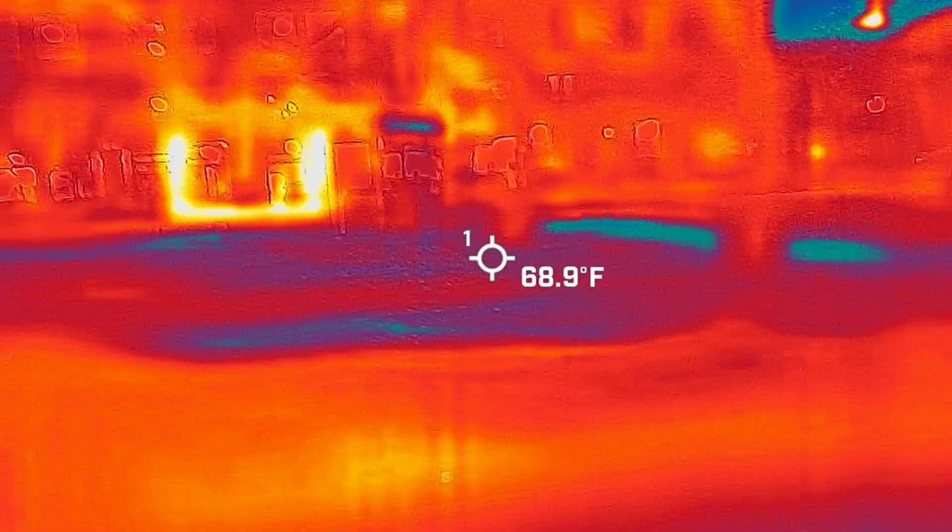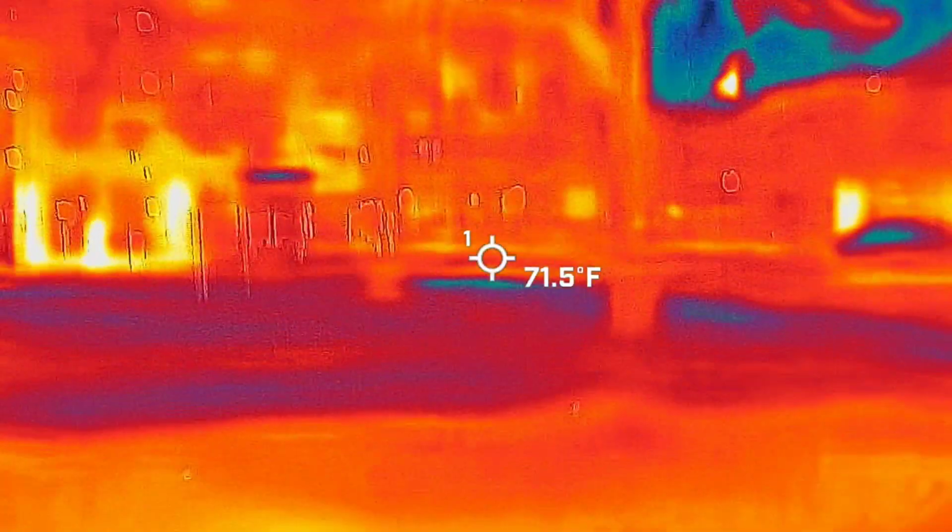In the meantime, I told them I'm going to have to hang on to this because of what I do for a living. So I actually have it, and it is one of the most accurate EMF detectors I've ever had.